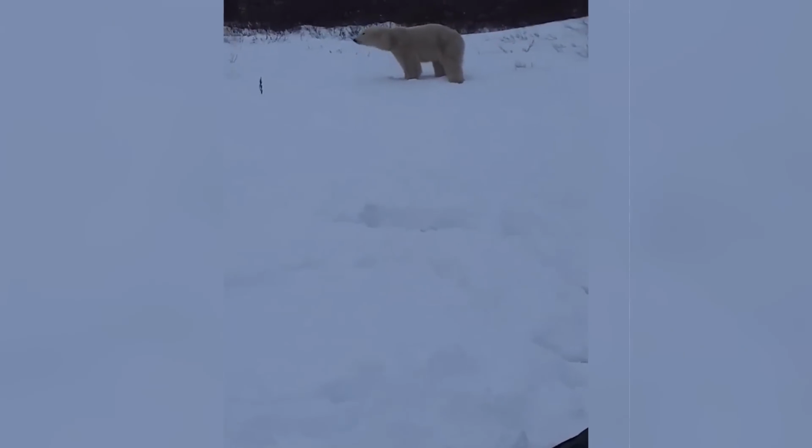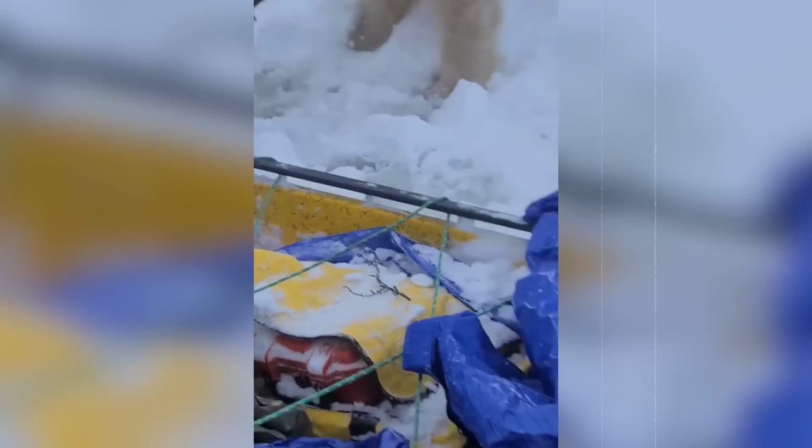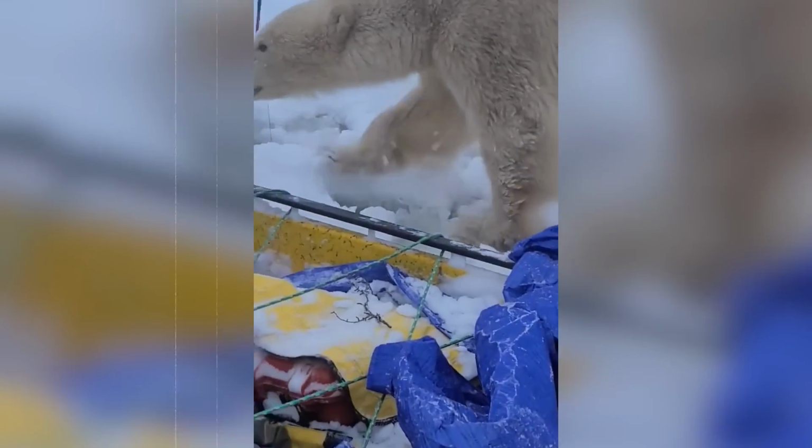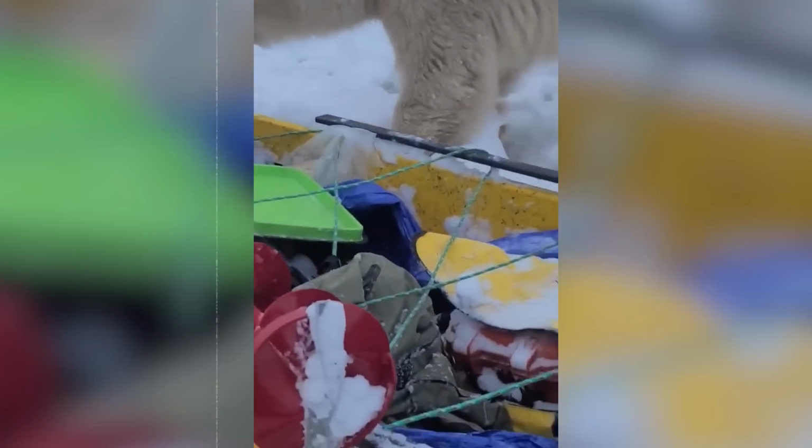Even though the bear was a little aggressive towards them, it did not look like it was in a mood of attacking or hunting. It amazes me it did not attack them. Polar bears are known to be the most deadly bears when encountered. Hence the saying, if it's white, say goodnight, because you stand no chance against them.